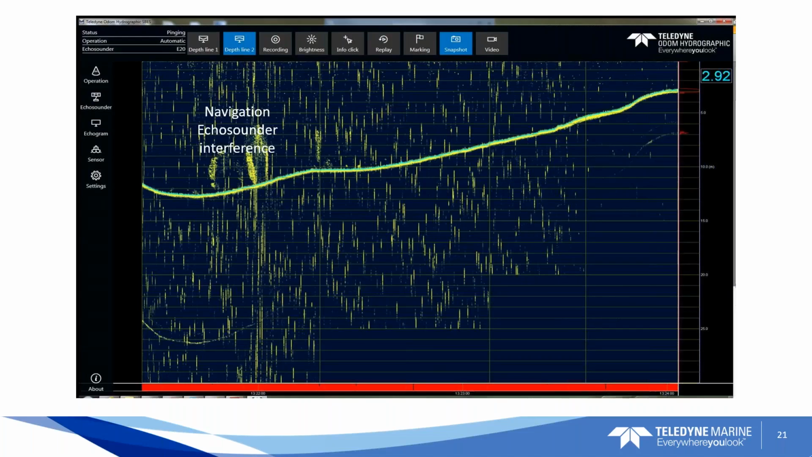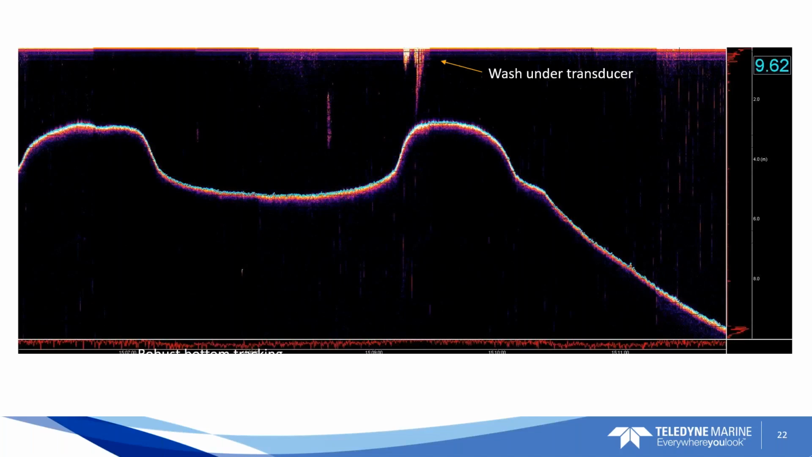Here's some noise in the water column from another echo sounder perhaps. So here again, its job is to lock onto the bottom. So it's ignoring all the noise. Wash under a transducer, some cavitation, some prop wash, some aeration, it's getting down through it.